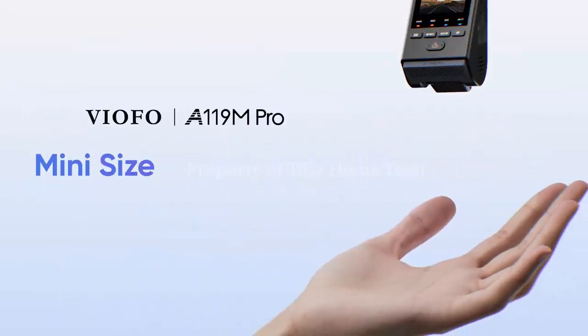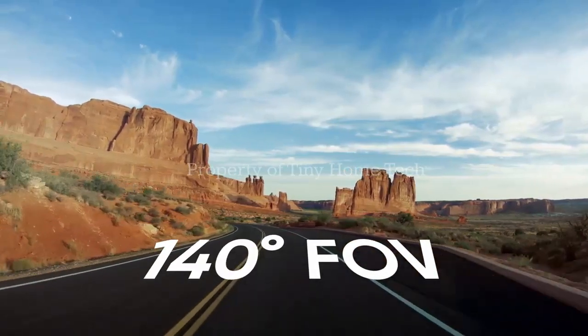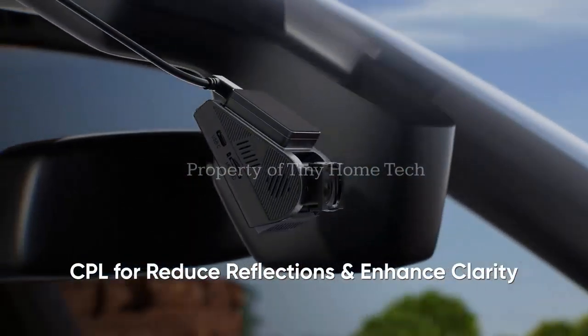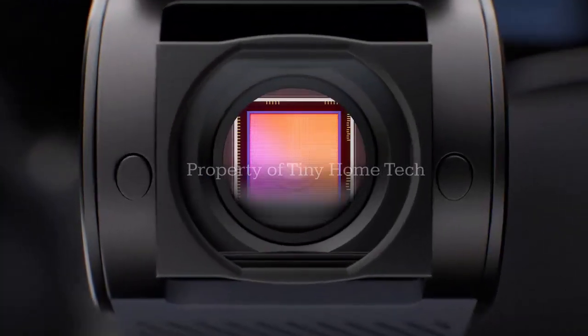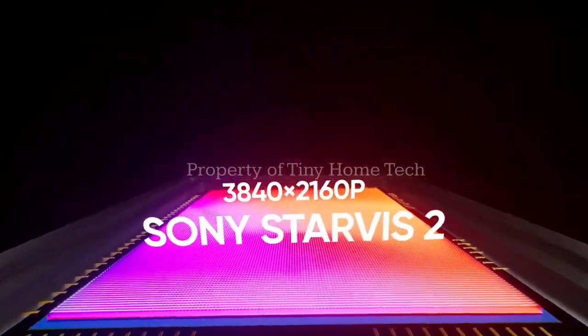Measuring just 1.81 by 1.86 by 2.94 inches, the A119M Pro is compact enough to stay out of sight. While it doesn't include built-in storage, it supports microSD cards up to 512 gigabytes, offering plenty of recording space.